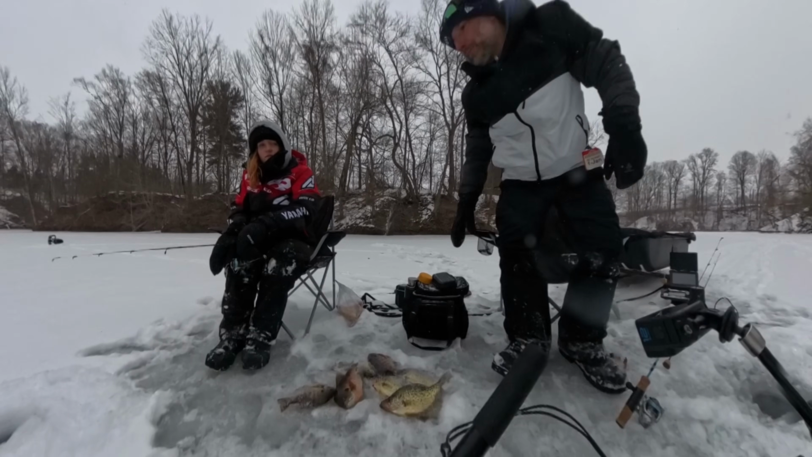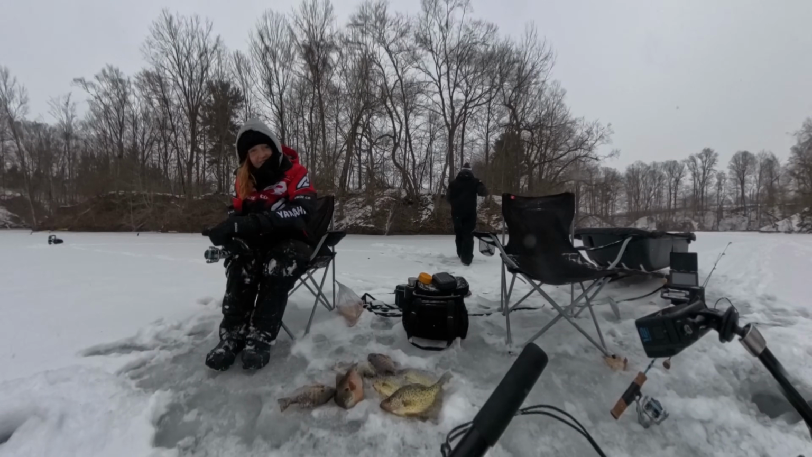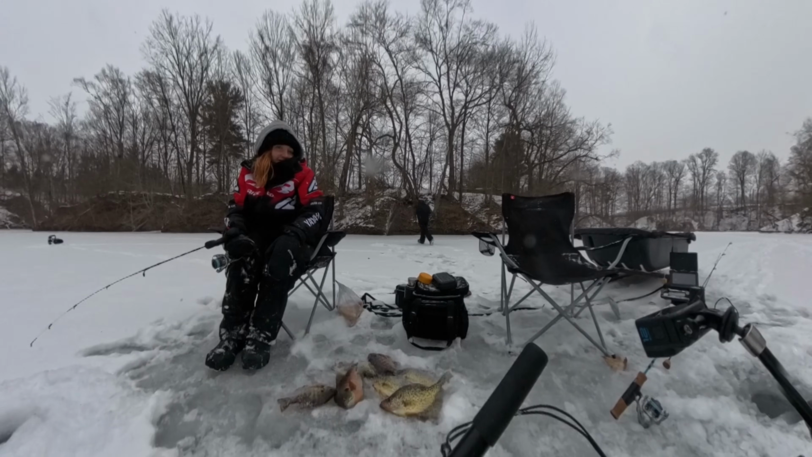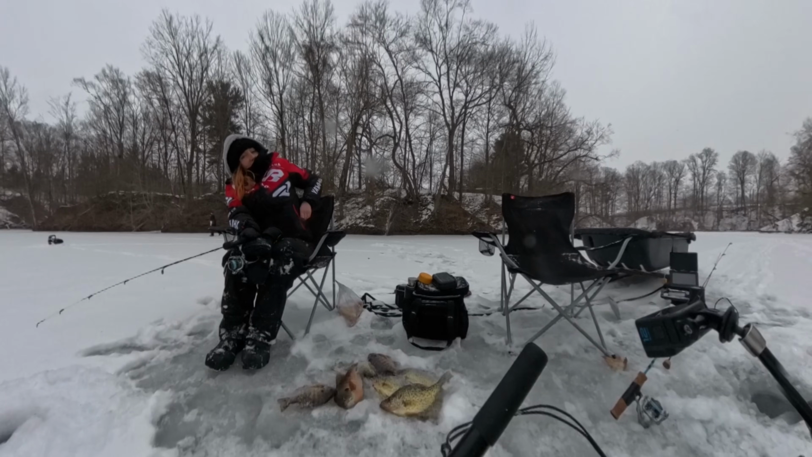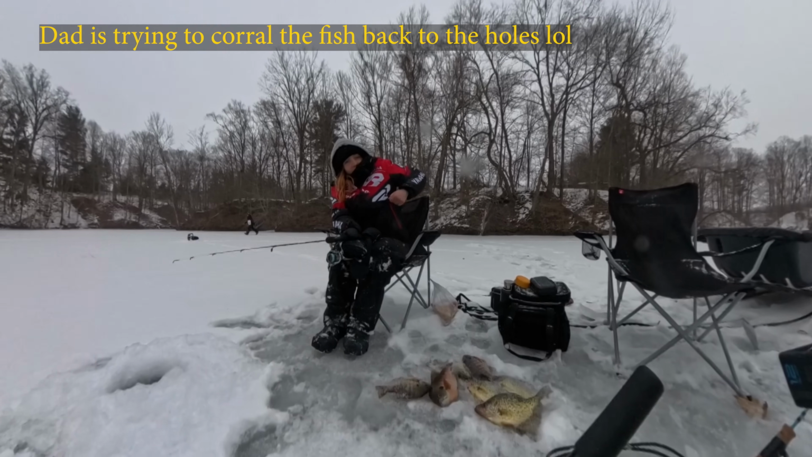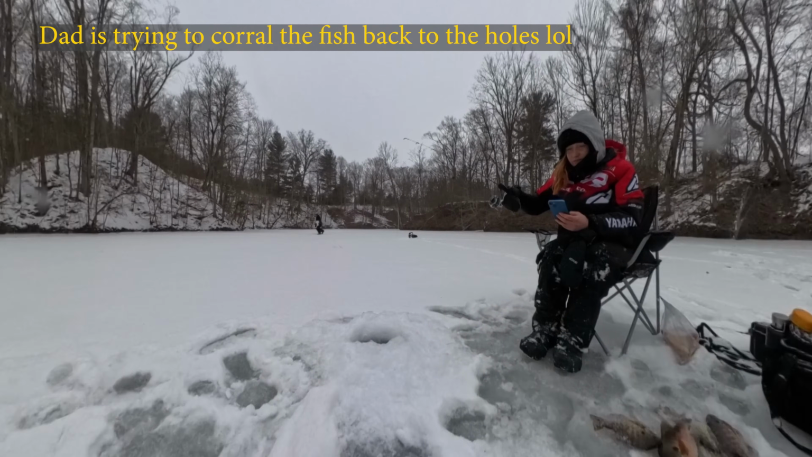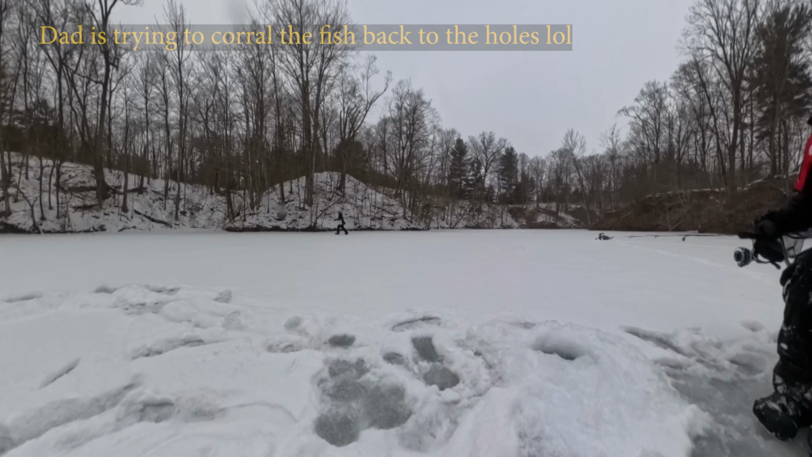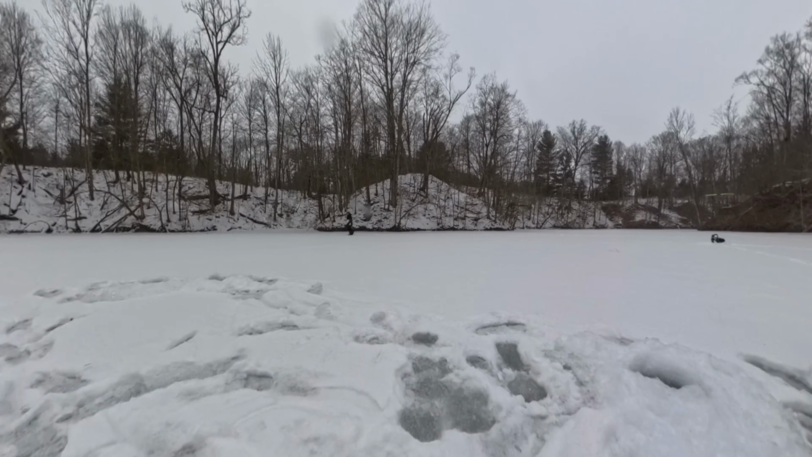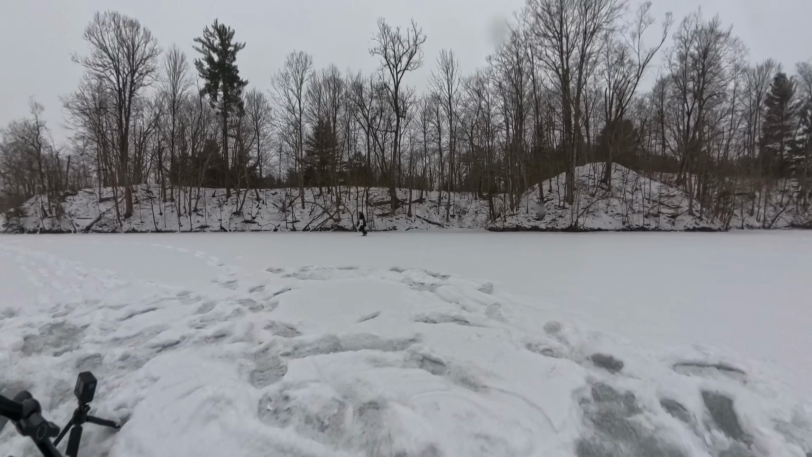One for luck. A big loop-de-loop around you. That is so ridiculous.